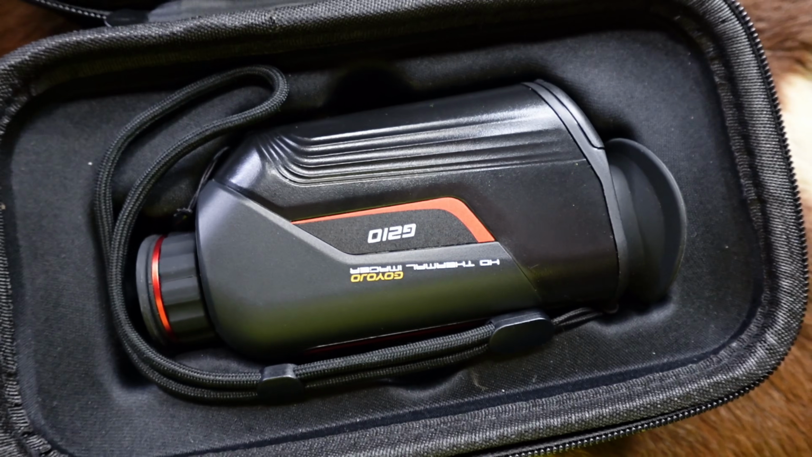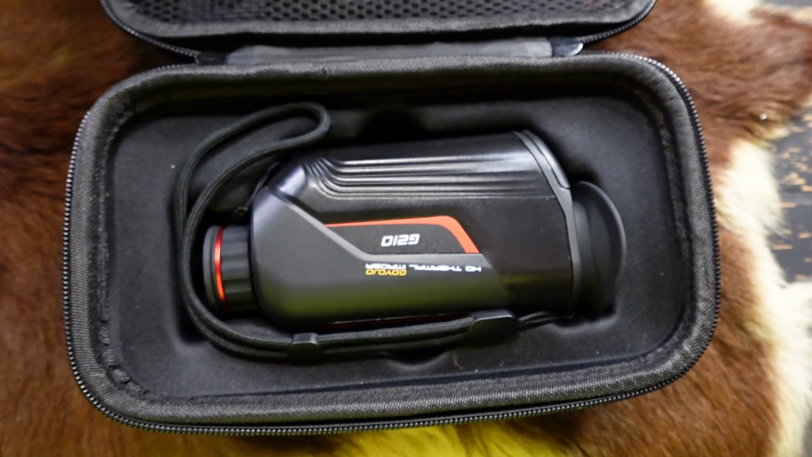Let's get down to brass tacks. Out of the box, the first thing I noticed is that this thing is fairly small. We're talking about a unit that could possibly fit in your vest pocket, coming in at 345 grams. That matters at 4 o'clock in the morning when you're loading up in the cold and you're trying to keep everything in your pack pretty tight. Every ounce matters when you're already carrying your bow, your rifle, your rangefinder, your scents, your attractants, your calls.